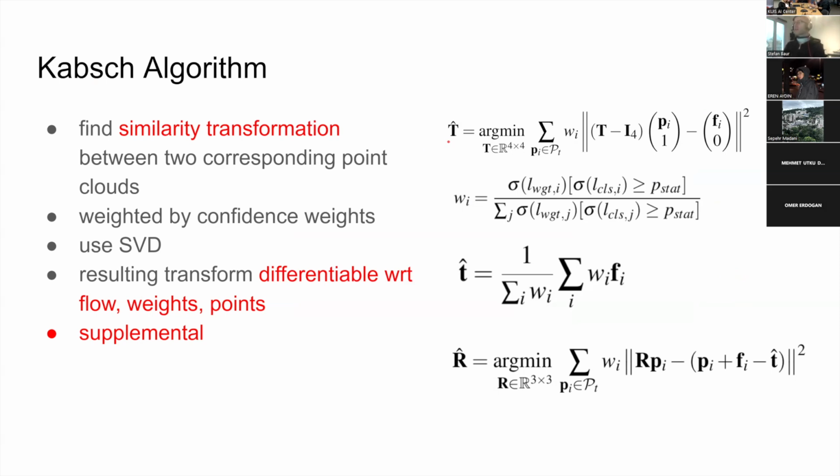It's a little bit like a single-step ICP because the correspondence here is already known, so you know which point belongs to which other point. And so you can solve this differentiably using singular value decomposition, and you can weight the influence of individual points and flow vectors by the network confidence, which is what we're doing here.